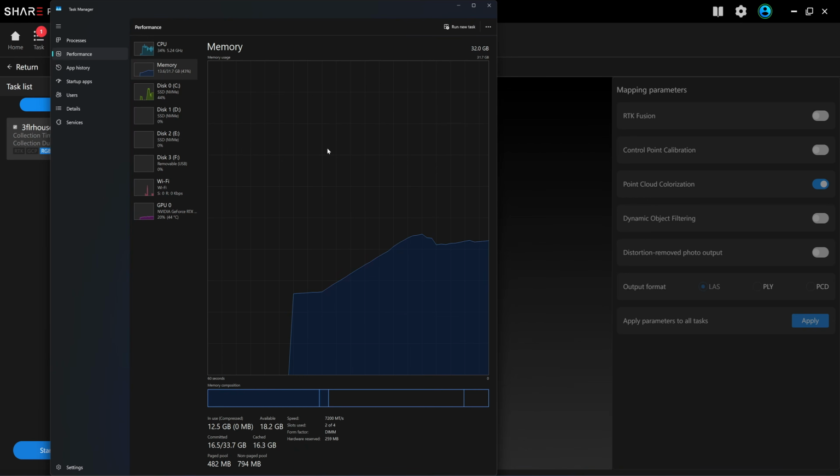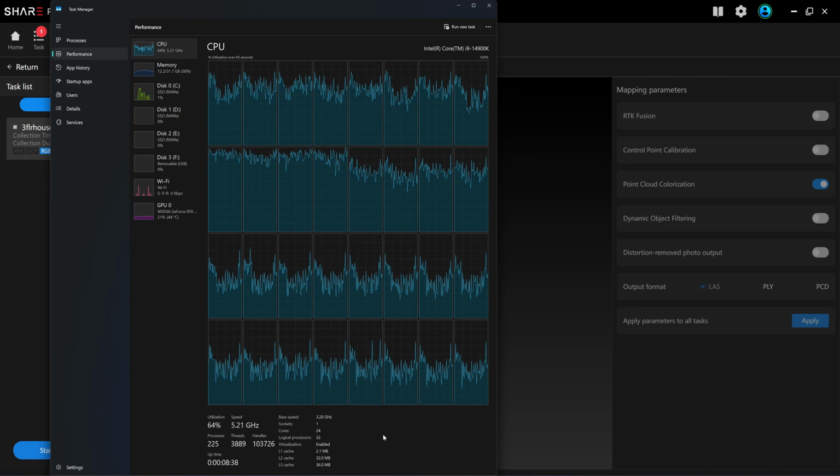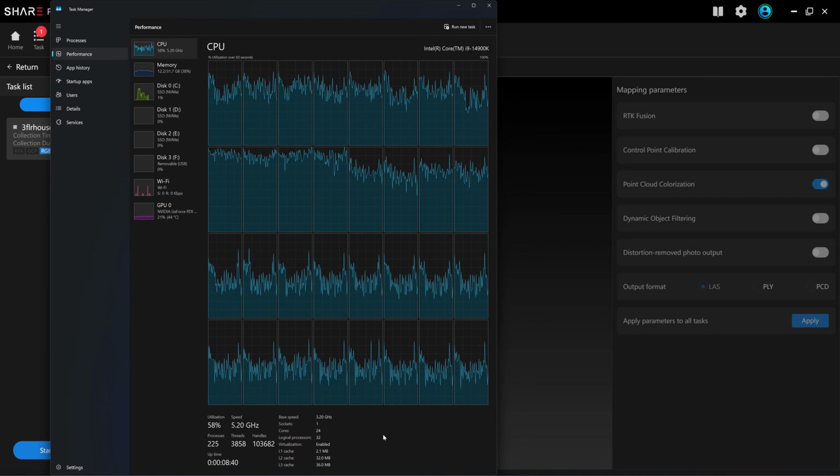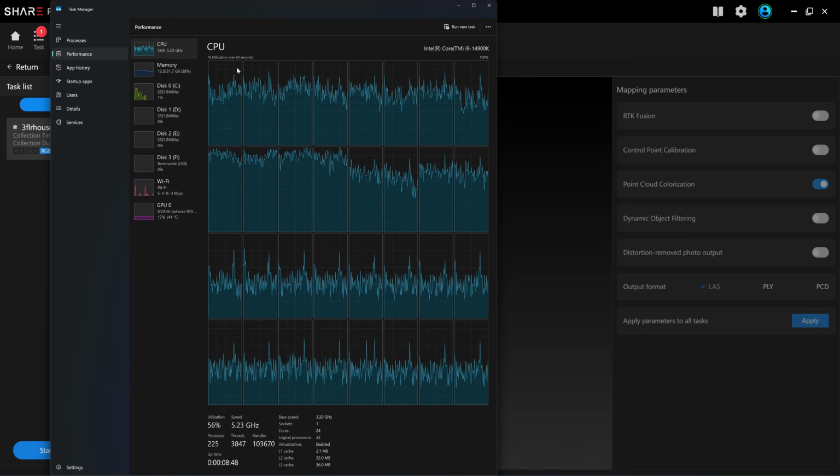And the memory usage, I found that the maximum memory usage is 20 gigabytes, and we use the GPU as well during the image processing, mapping the color. I haven't tried with the AMD Ryzen yet, but I will. 32 gigs of RAM should be enough for most work.